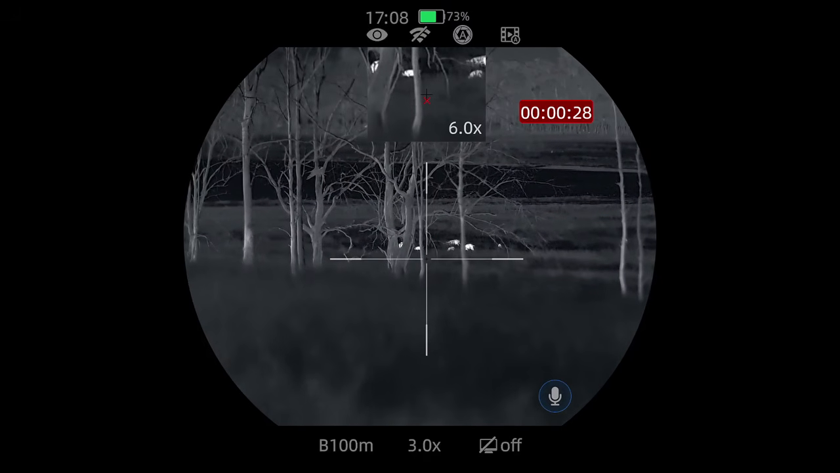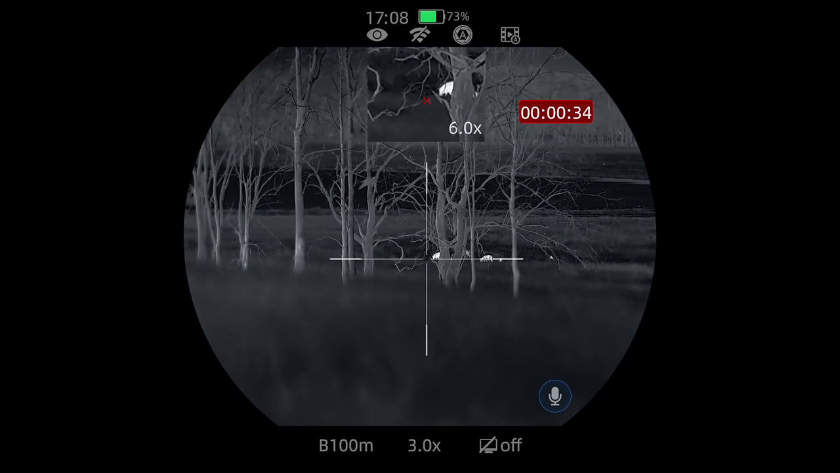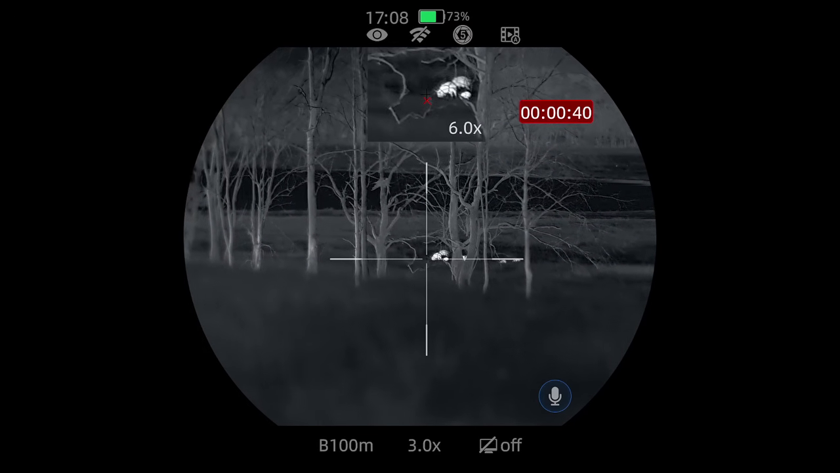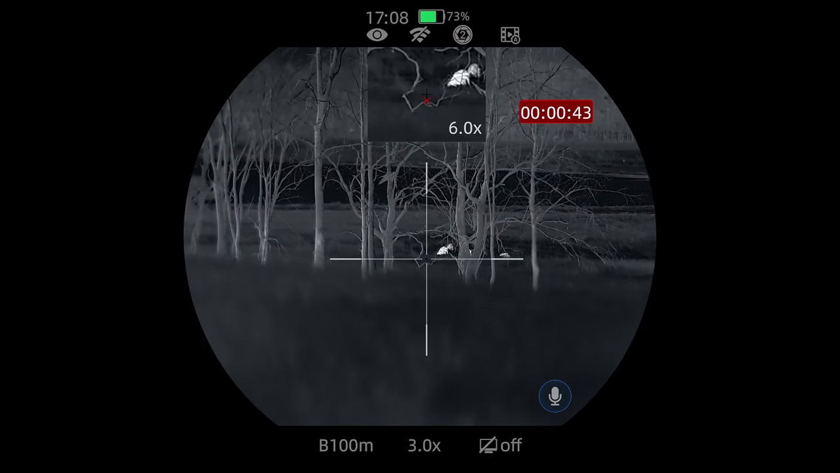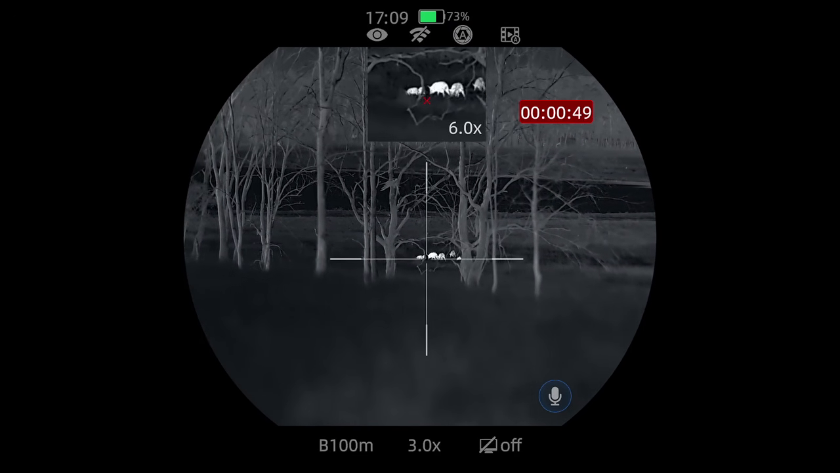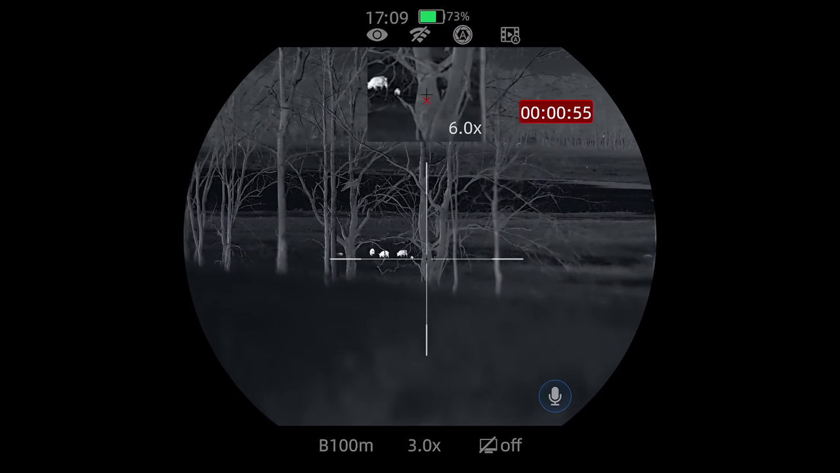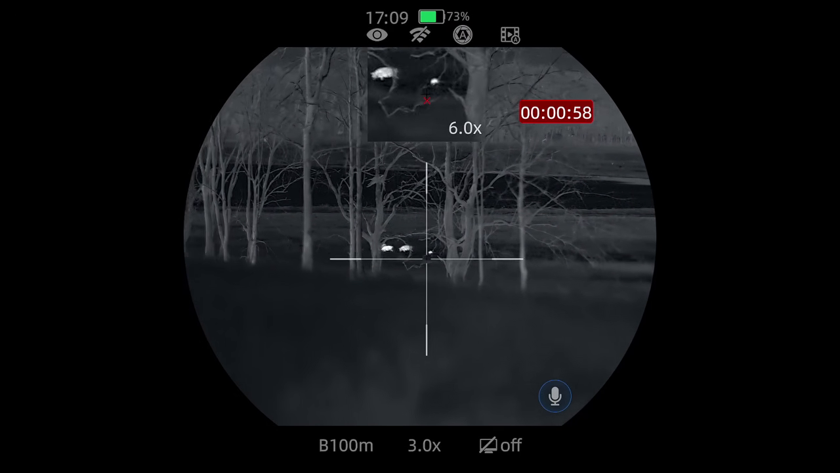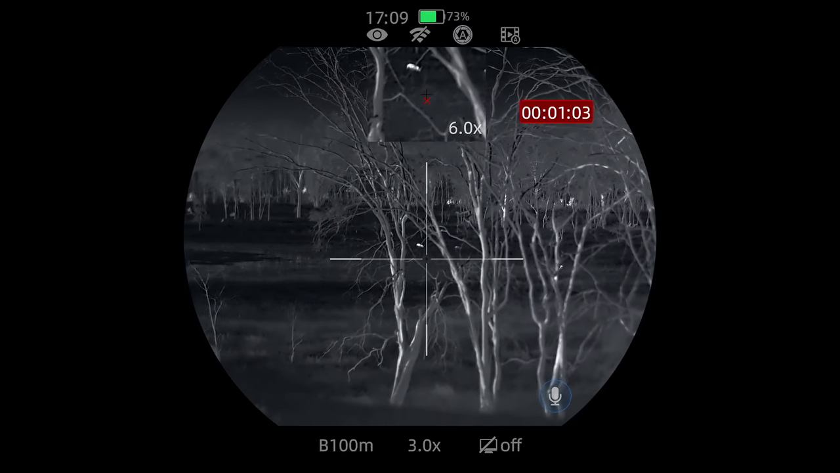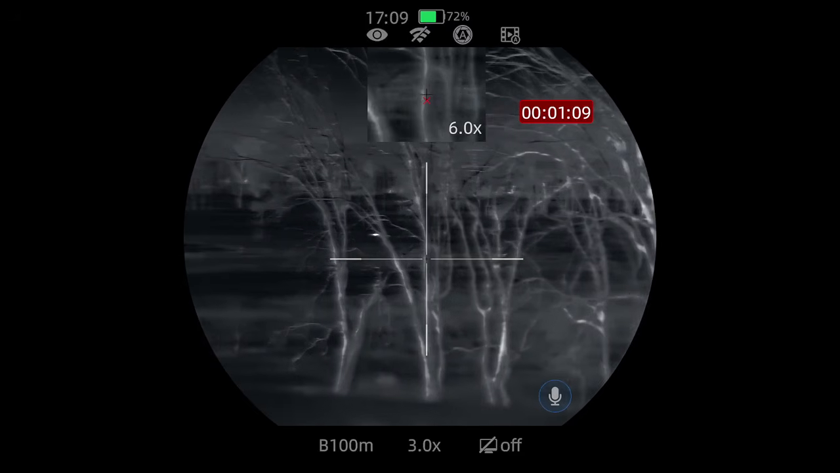So this is a high definition look at pigs. You can see distinctly that they're pigs. This is the Ryco 2 S75R. It's a nice picture. 1, 2, 3, 4, 5, 6 there, I think, with 3 sows and some little ones. And another mob over the other side, sort of making their way around. Might be broggers or something there.